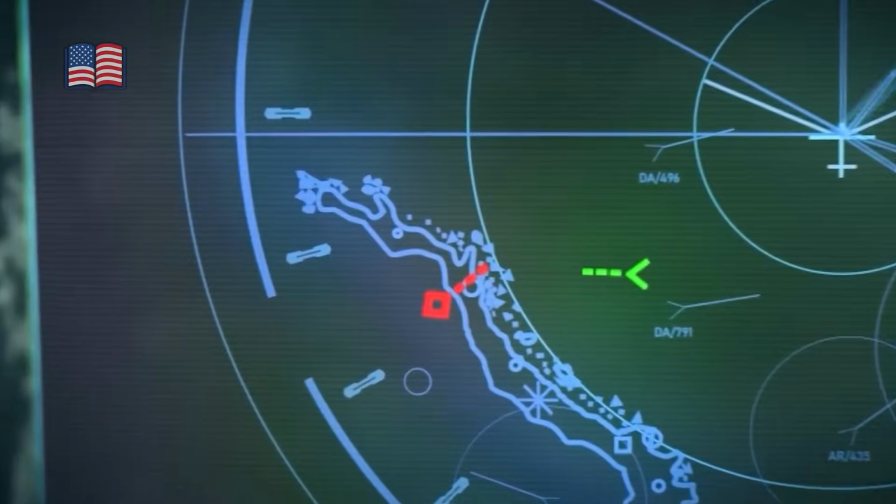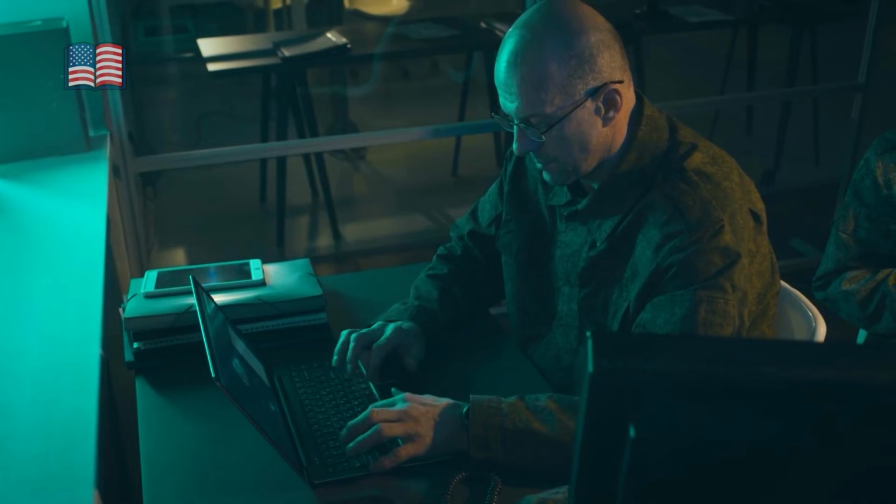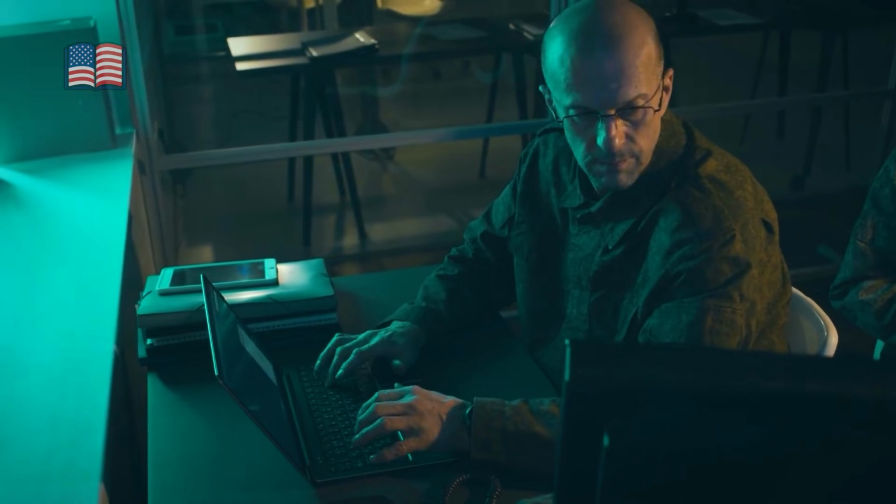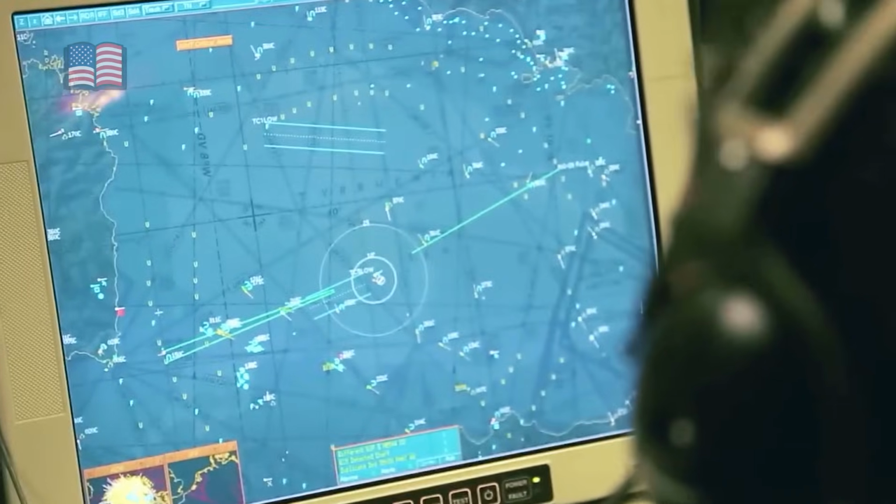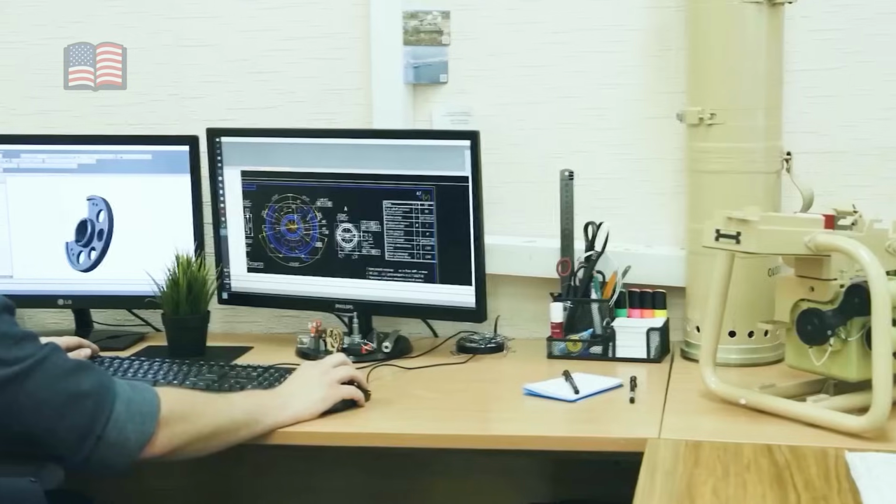Each time it did, a real drone disappeared from the screen, only to reappear a moment later in a different position. The operators were fighting their own software as much as the incoming attack, watching symbols blink in and out while the timeline collapsed. The ship had trained for missile raids, not for this kind of low, erratic swarm.